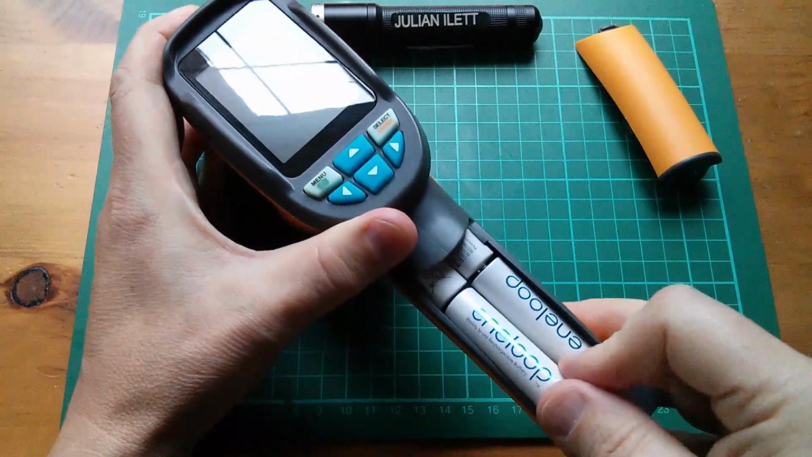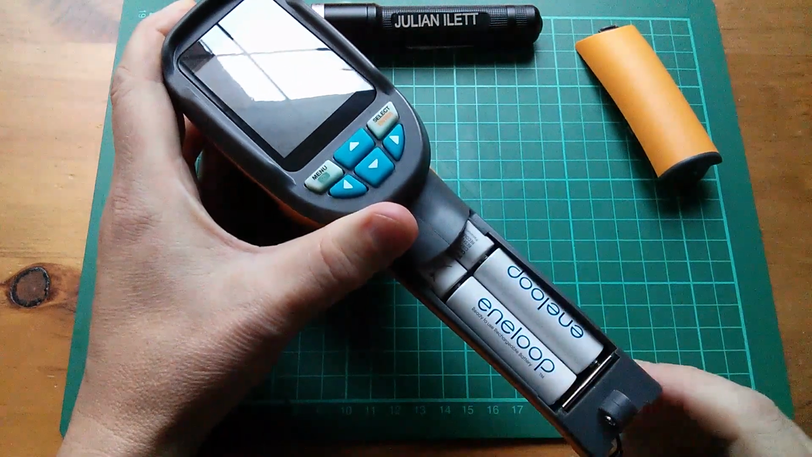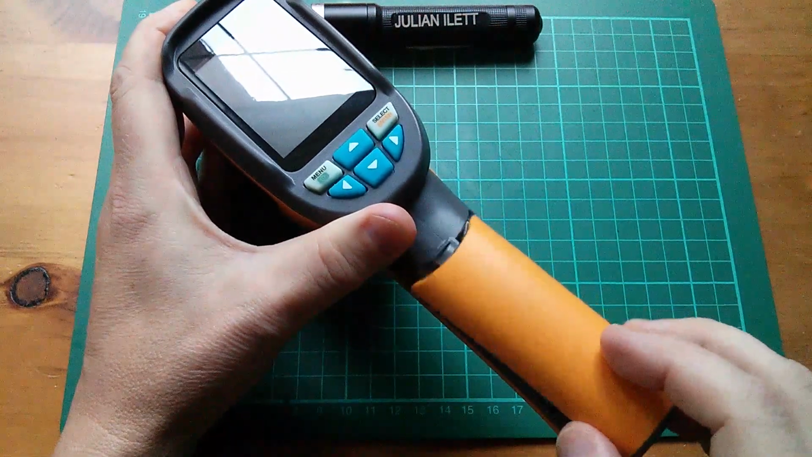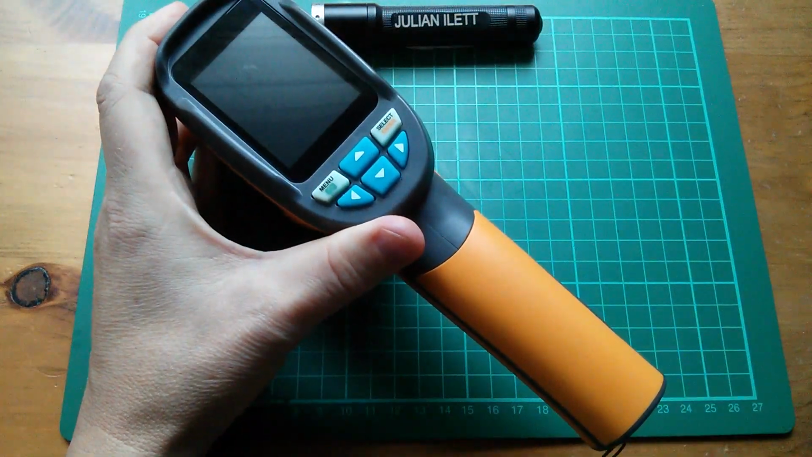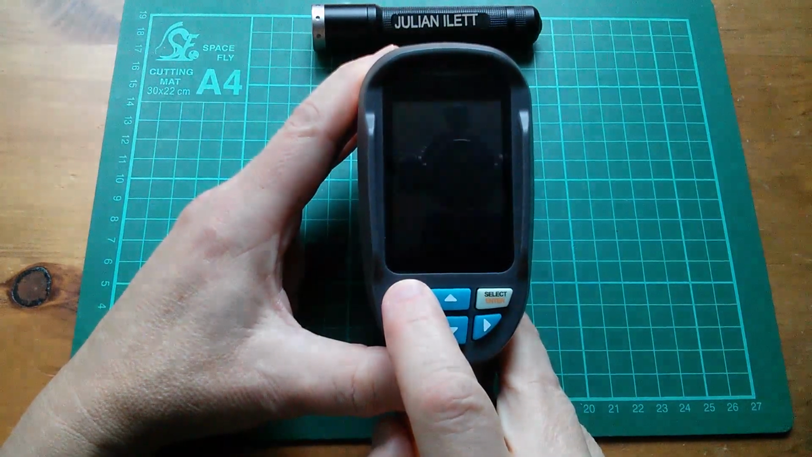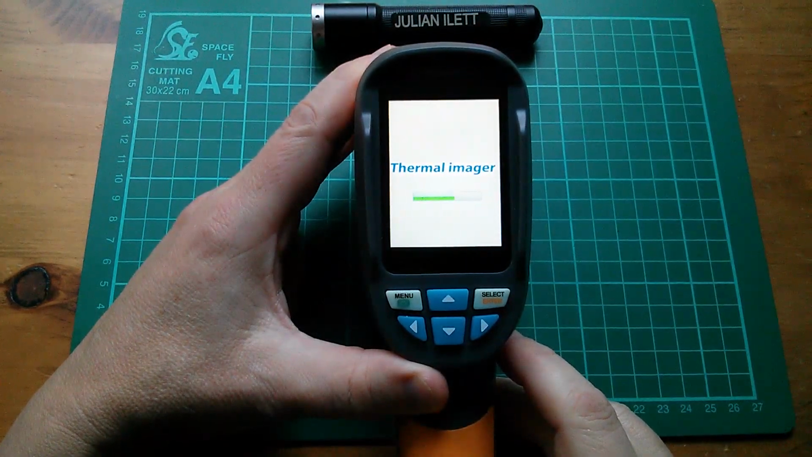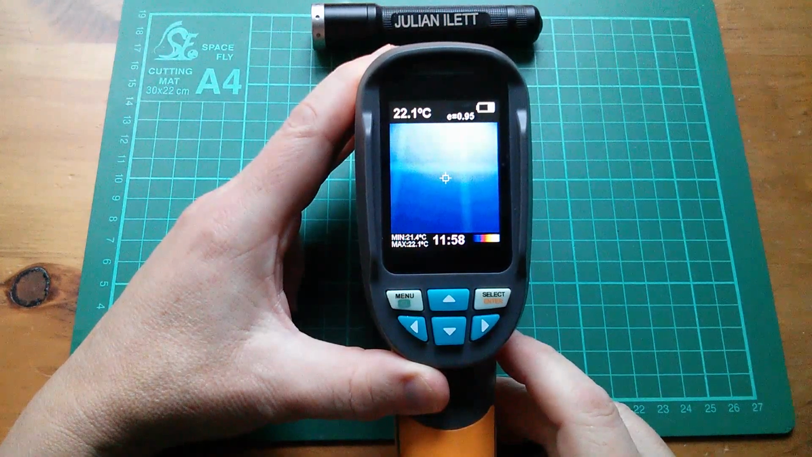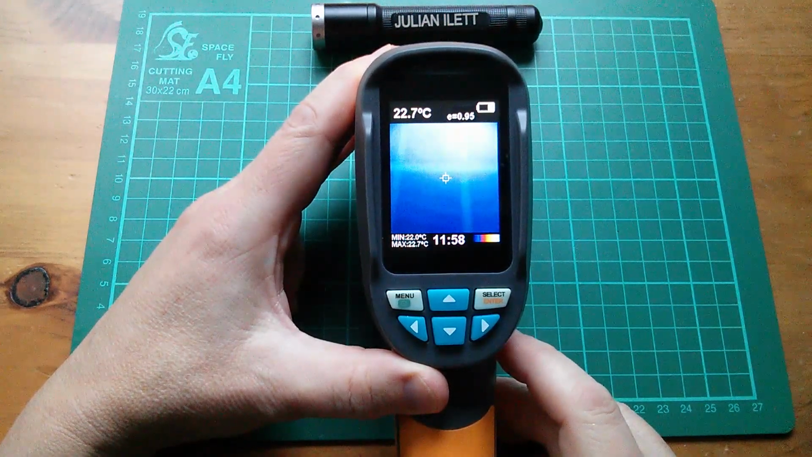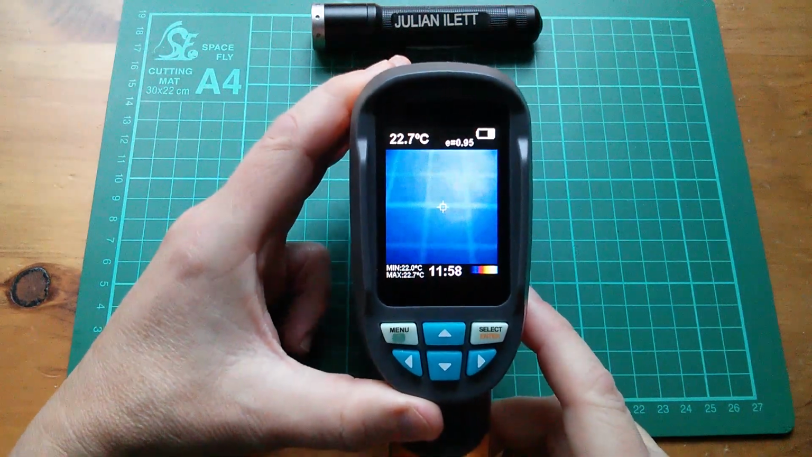So I'm going to use these Eneloops. They fit in there very tight. You might want to put a bit of ribbon in there because it's quite hard to get them back out. Okay, so that's the batteries inserted. Let's switch it on. So press and hold the left menu button to switch on. It says thermal imager, and it comes on. And what have we got? Well, at the moment we've got a mixed optical image and thermal heat map.